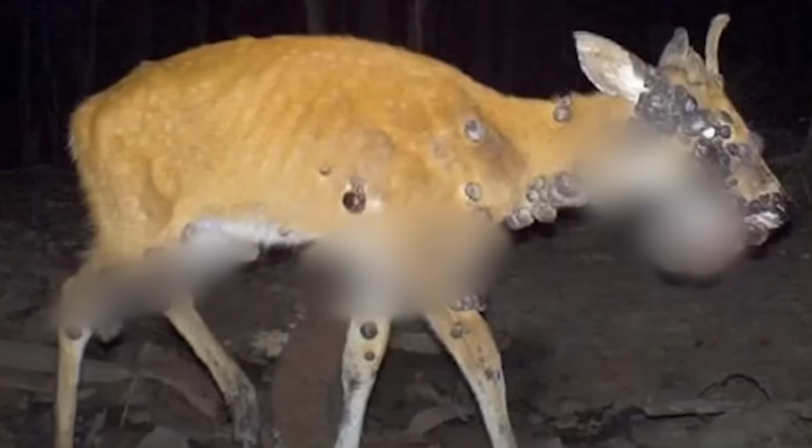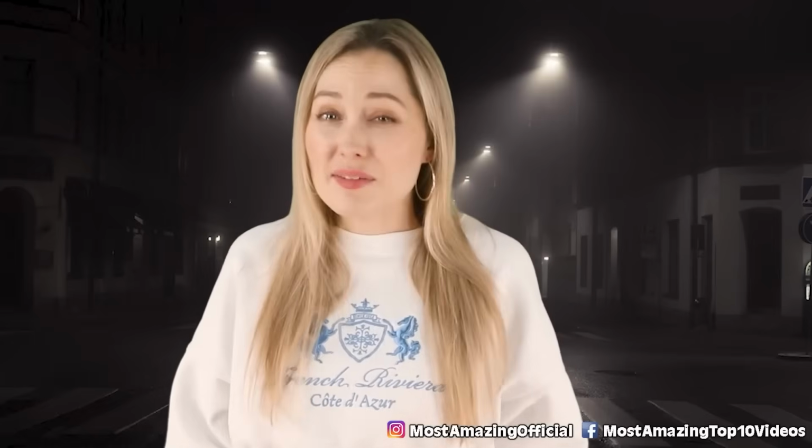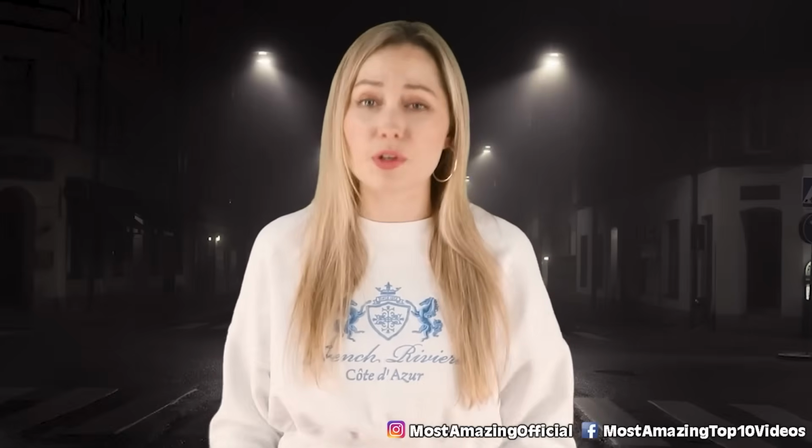It looks like they even cover his eyes so he can't even see clearly, which honestly just makes my heart hurt even more. I wonder what disease caused him to have this, and I really hope that he passed away peacefully without too much pain. It's weird because you never think about deer dying this way, even though of course they pass from regular disease too. But anyways, this shot was super shocking to see.